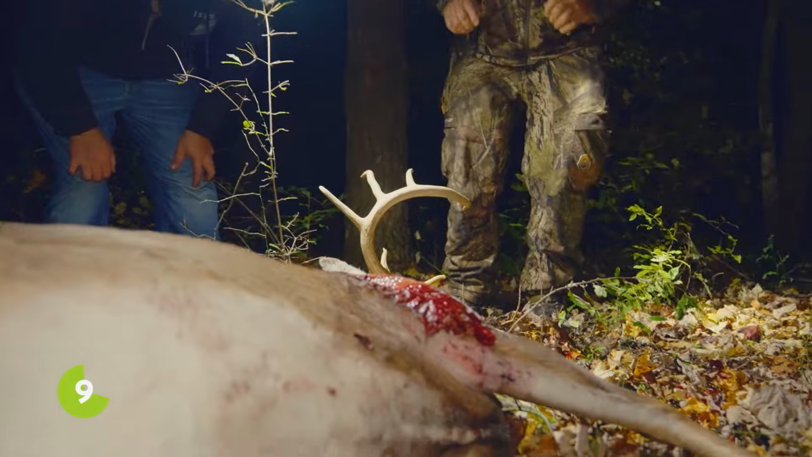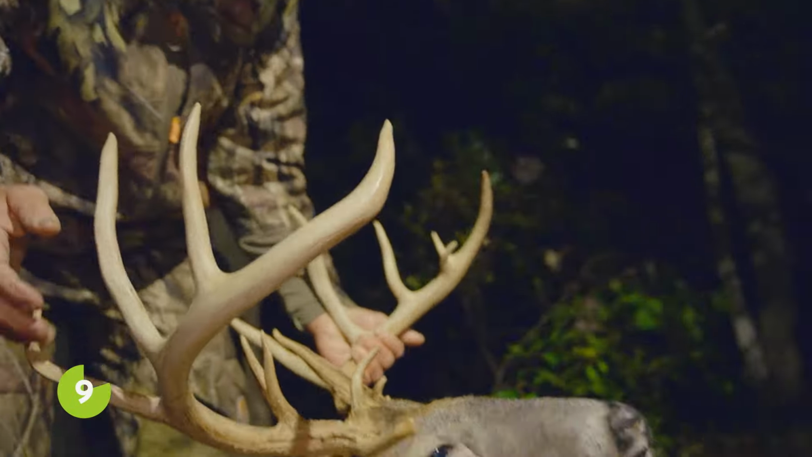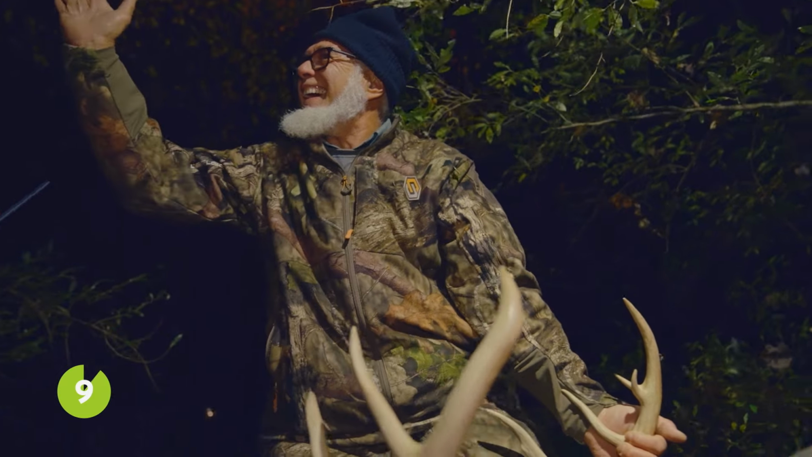Oh, holy smoke. That's a nice deer. How many points you got there? Count them up. I got 15 without that one. Nice. Woo! Let's go.